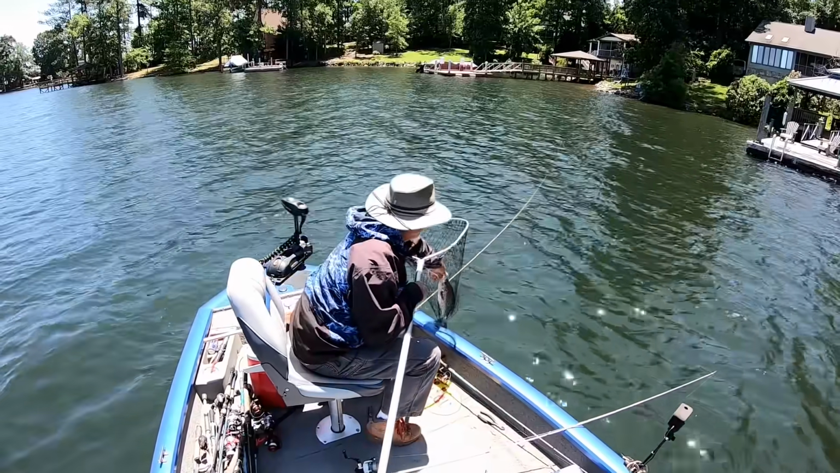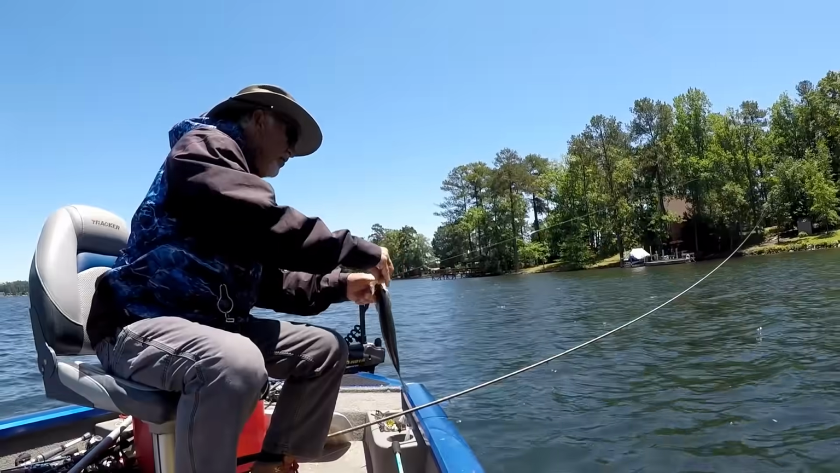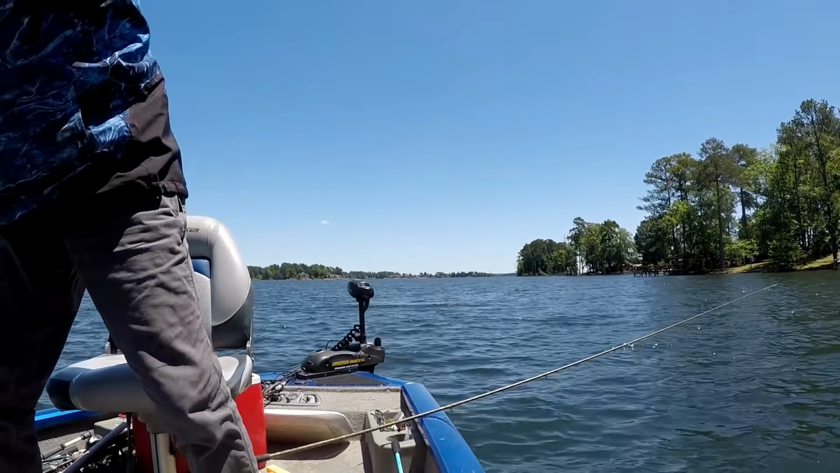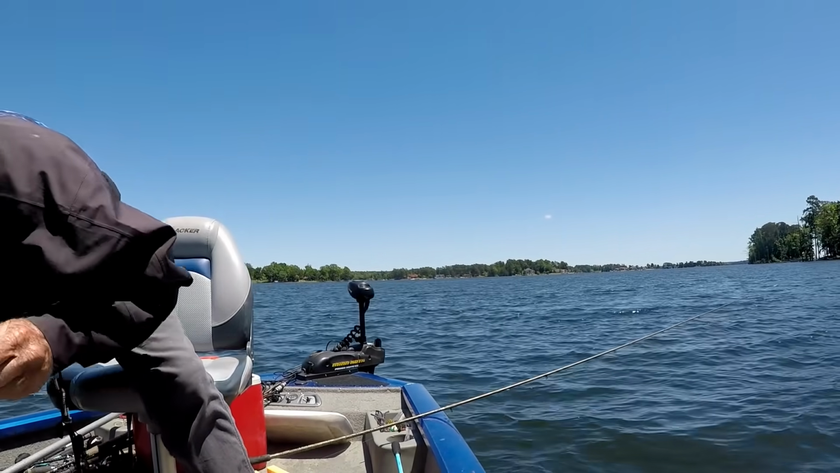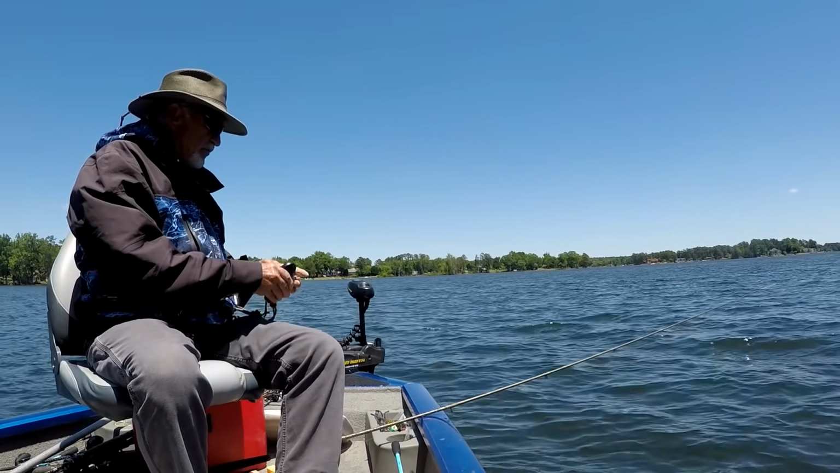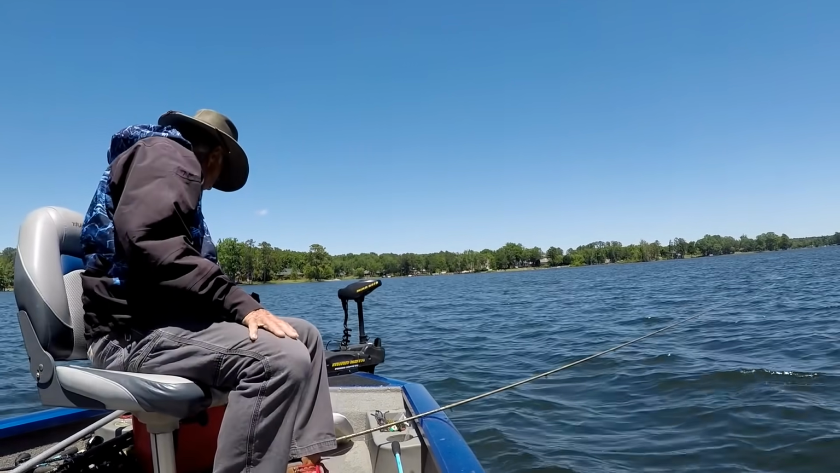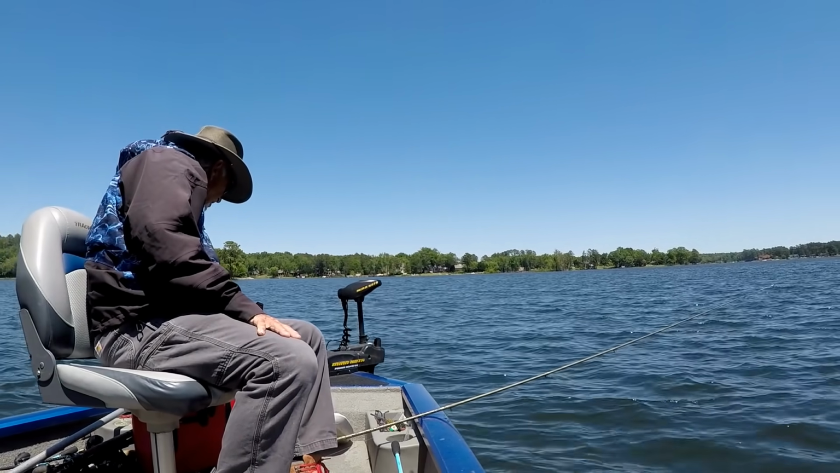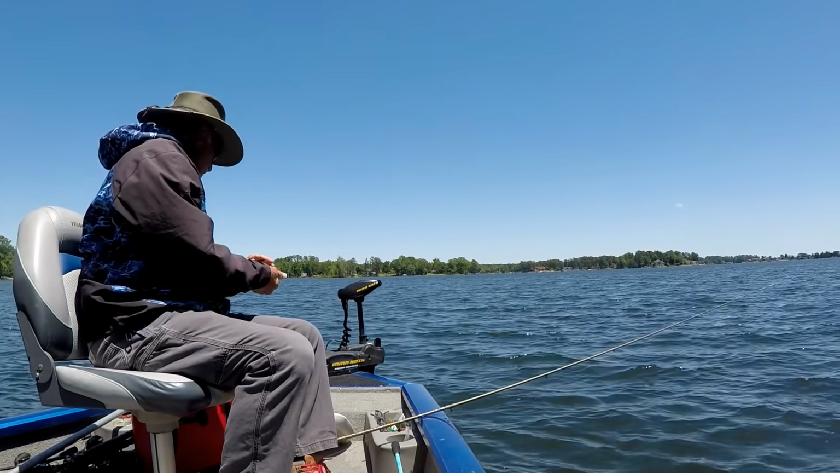Okay. We went down beside the brush, beside the log, and caught this one. What we done? Good one too. Look at that. That's what I'm talking about. A jumbo. Put him in the box with the rest of them. Go back out there. I think they're laying right on the side of this brush. Put another minnow out there.